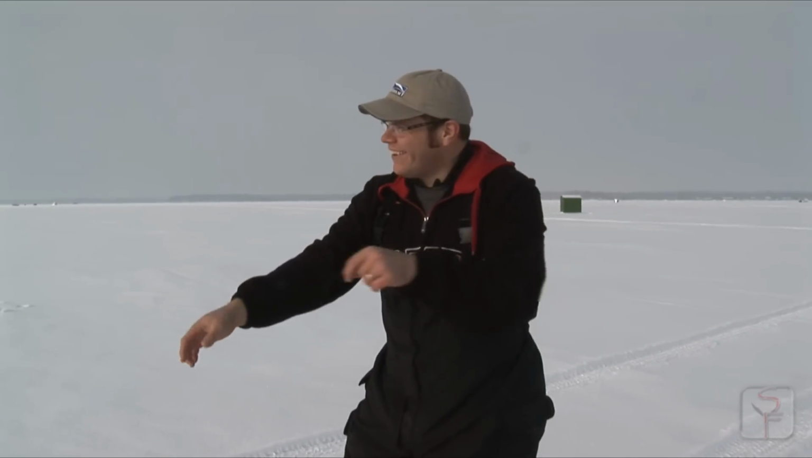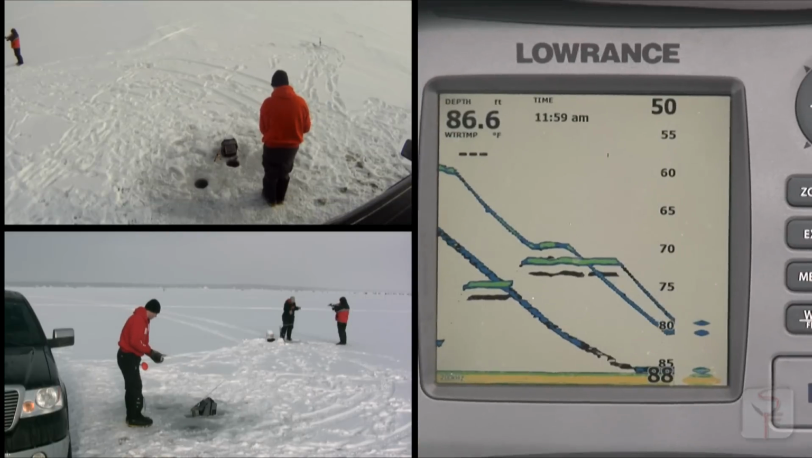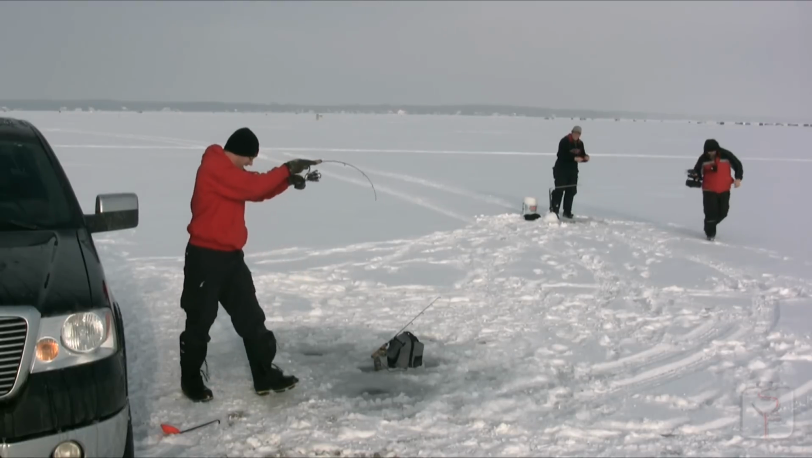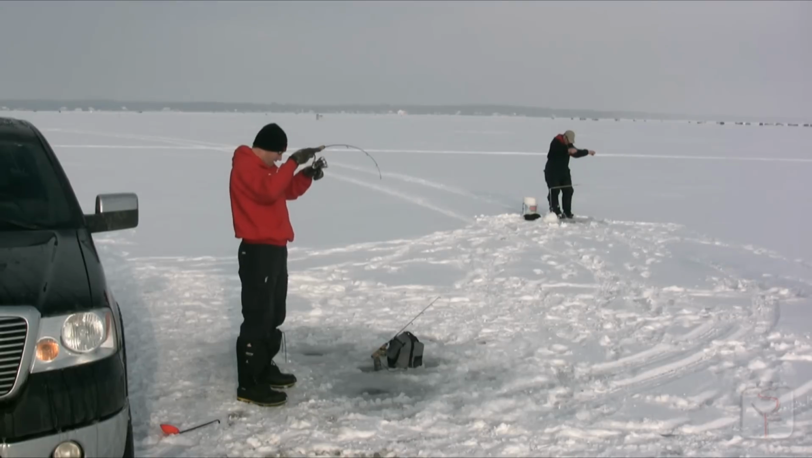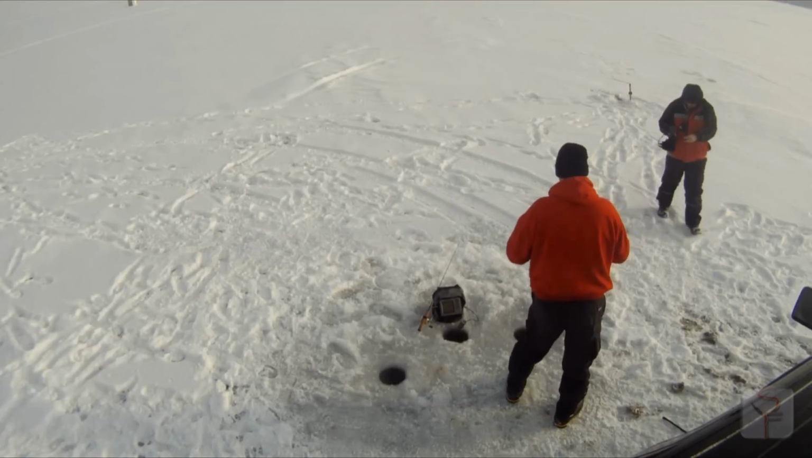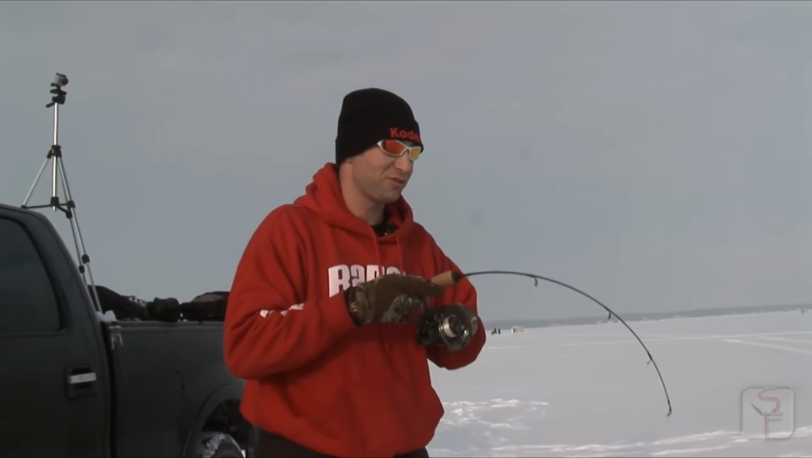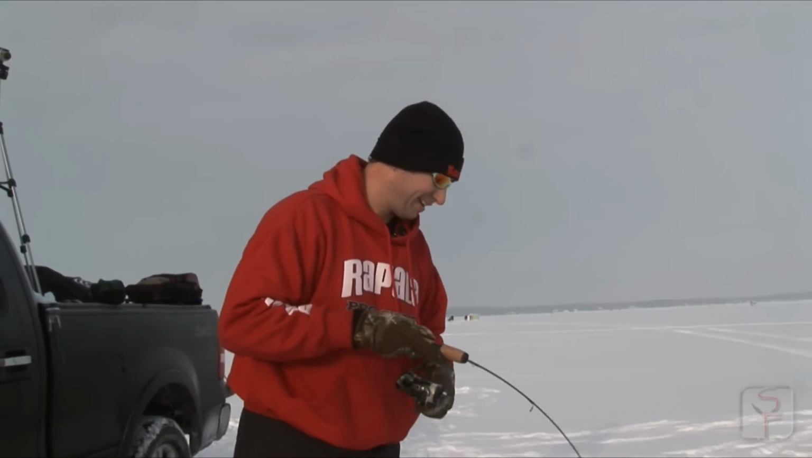They're not on this color at all. They do not like this color. It's like they're spooking away from it or something. Oh, got one. Aaron's hooked up. What were you saying about the color? I was just saying to Tony, I was getting followers and they were coming in and looking at it and refusing it. I thought they must be spooky on this color. And no sooner did I say that, boom, I got a hit.